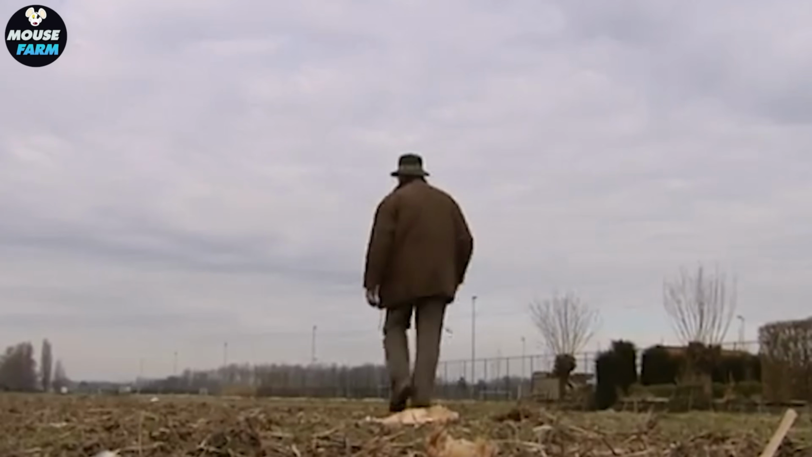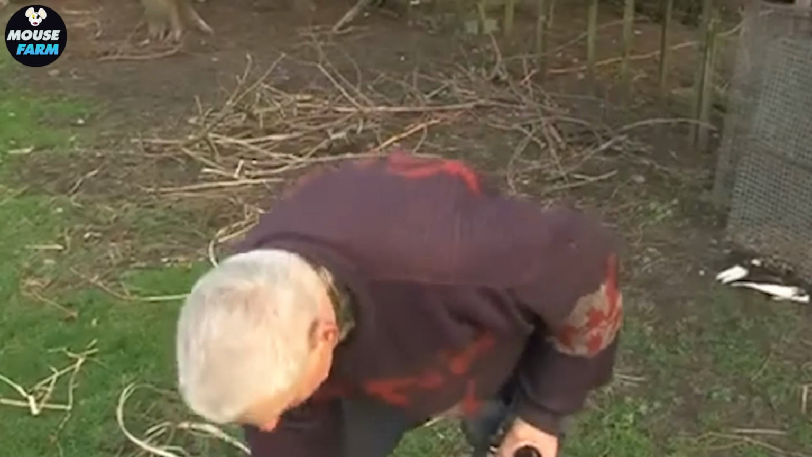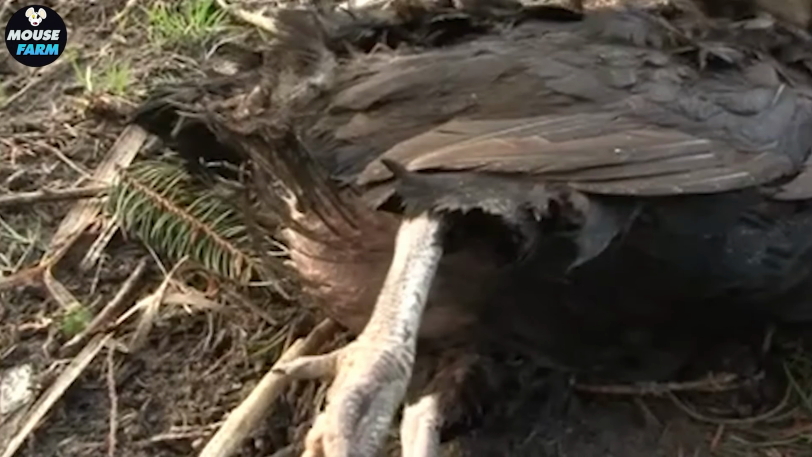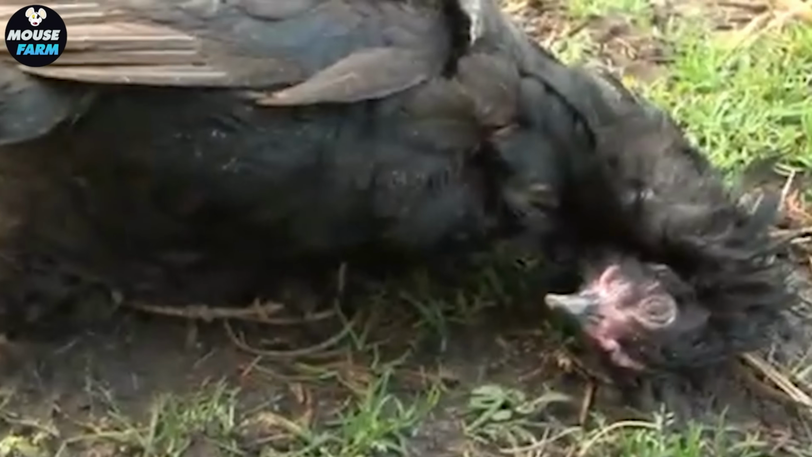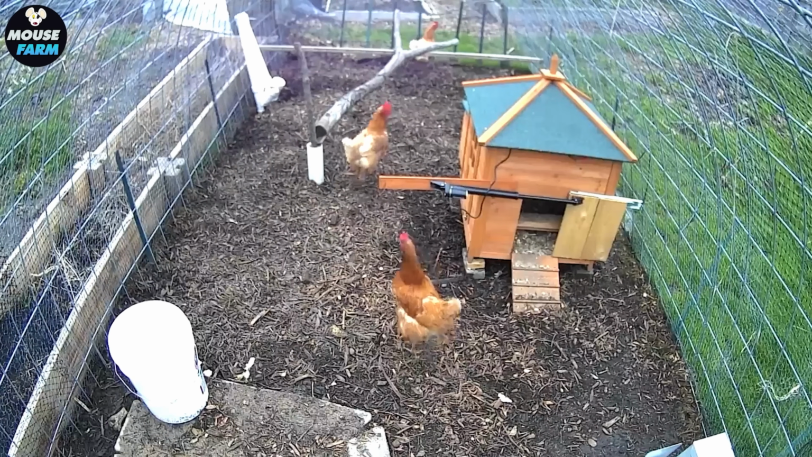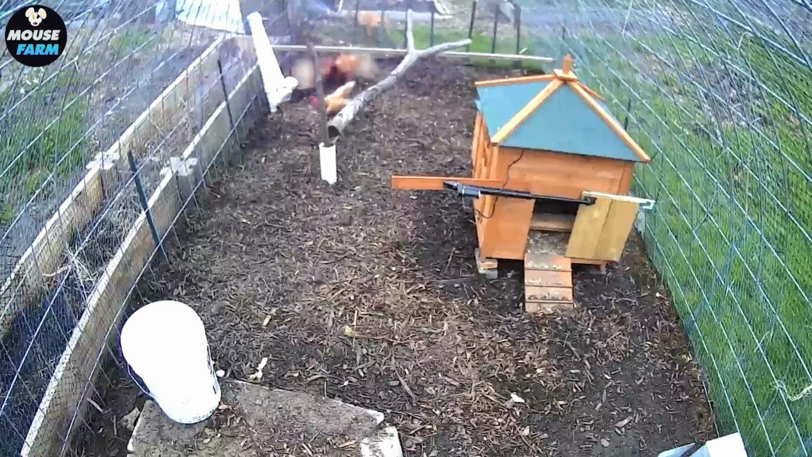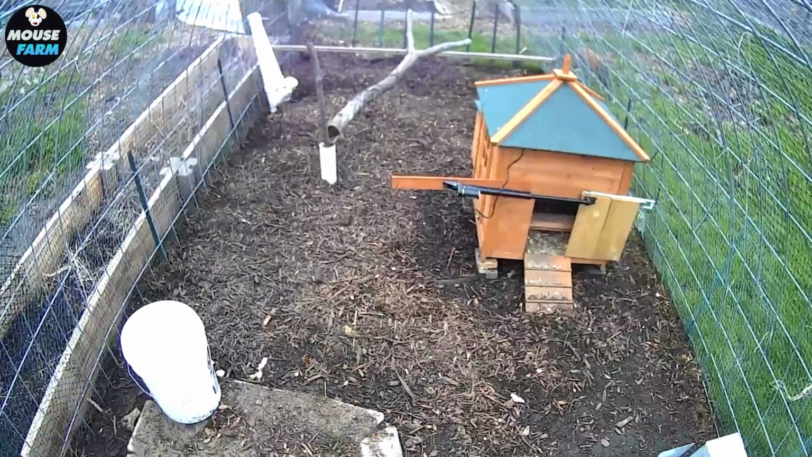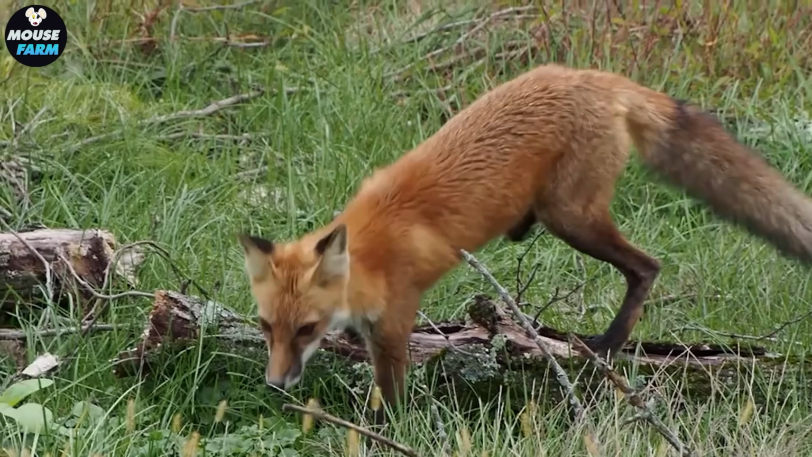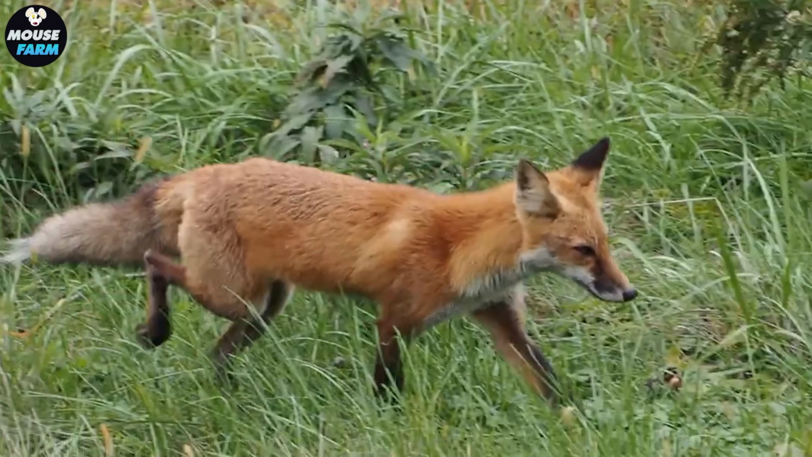According to 2023 statistics, the Australian poultry farming industry has suffered approximately USD 1.5 billion in damages due to red fox predation. The relentless attacks of red foxes not only threaten the livelihoods of poultry farmers, but also disrupt agricultural ecosystems. So is innate hunting behavior the main cause for aggressive attacks by red foxes on poultry?